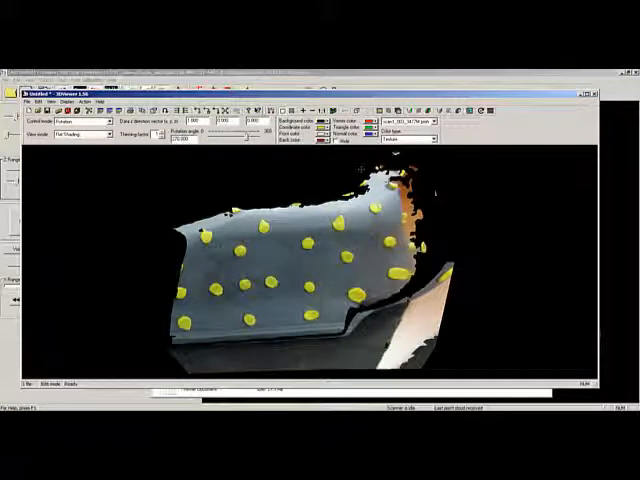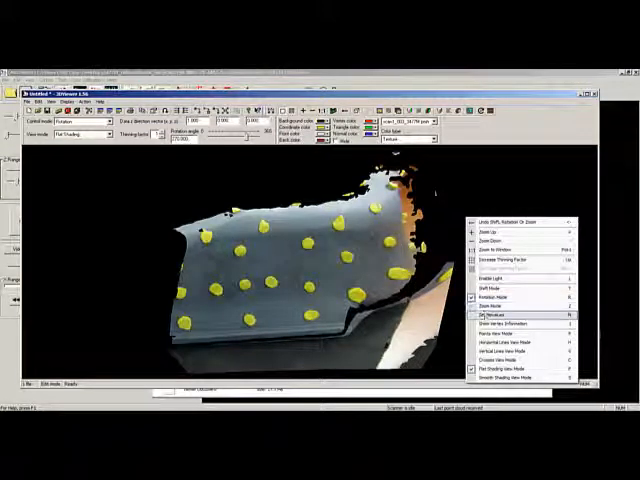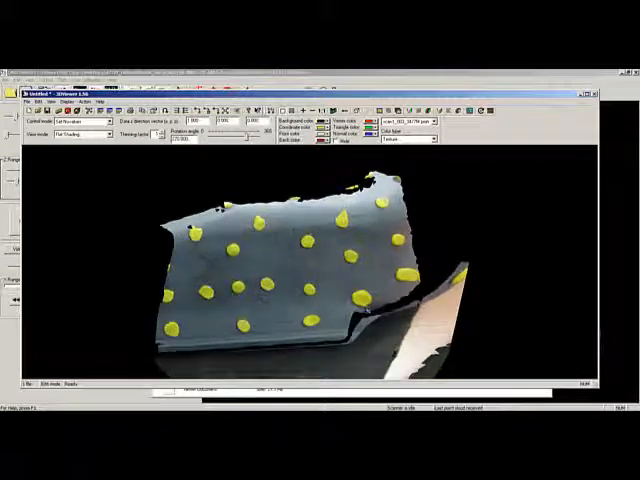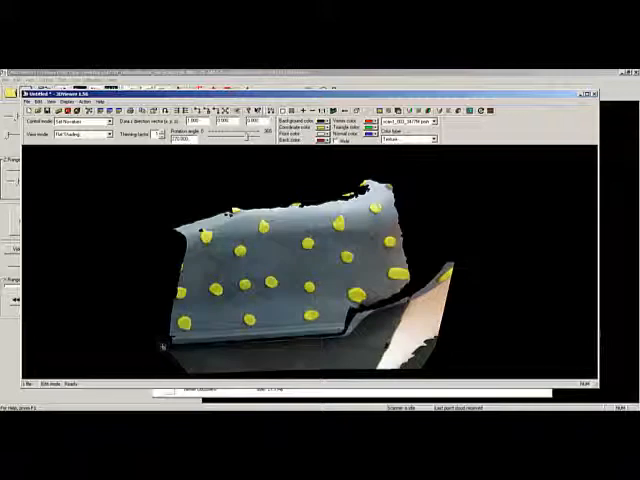Ooh, that one's kind of ugly. Okay. Oops. Would help if I set no values, wouldn't it? Here we go. Zoom out a little bit. There.